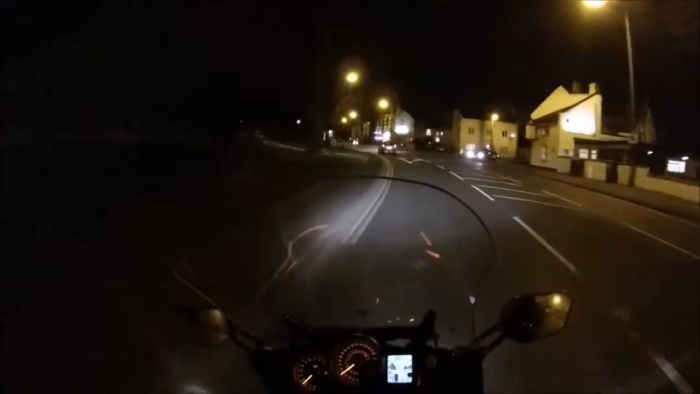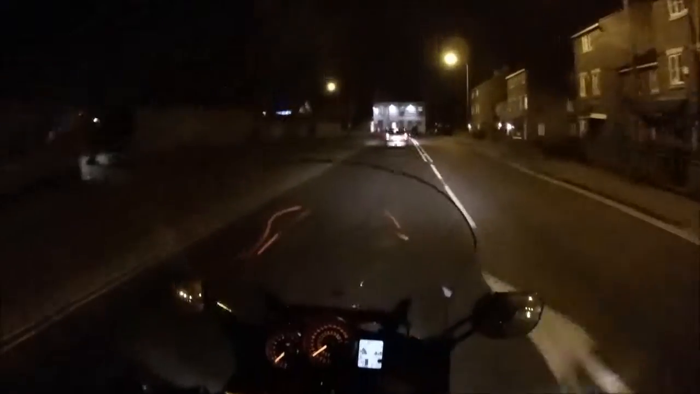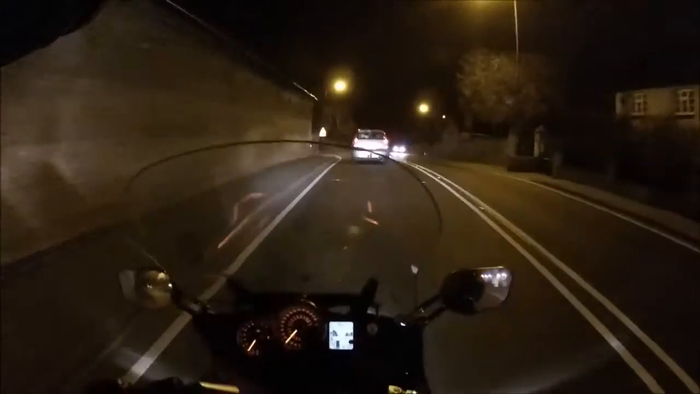That's quite interesting. As I say, this little hump we just got over is part of the flood defences. Now crossing the River Trent, and if you look down the river, you'll see the power station just down over there, guys. That's Ratcliffe-on-Soar Power Station. Out here we've got Sawley Marina.